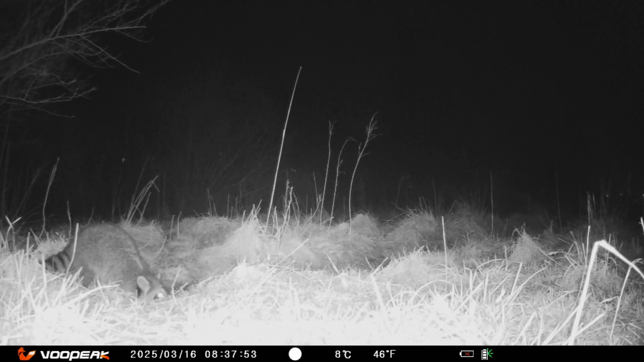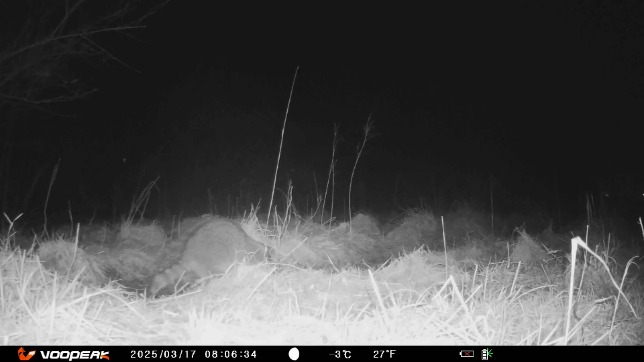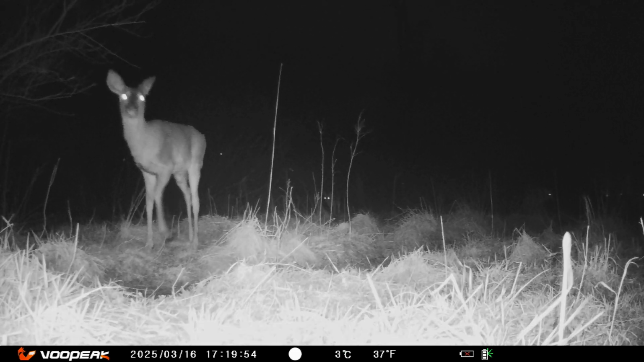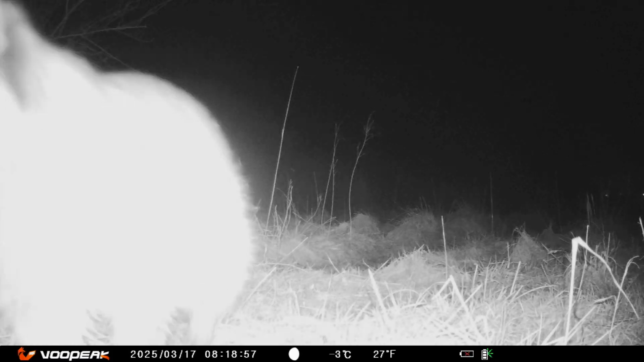Two raccoons made their way through the swampy area, stopping to drink before moving on. Spring brings a new sense of excitement. I haven't made it through all the footage yet, but I will. I'm especially eager to spot any newborns, tiny, clumsy steps through the brush, curious glances at the world they're just beginning to explore. I can't wait.